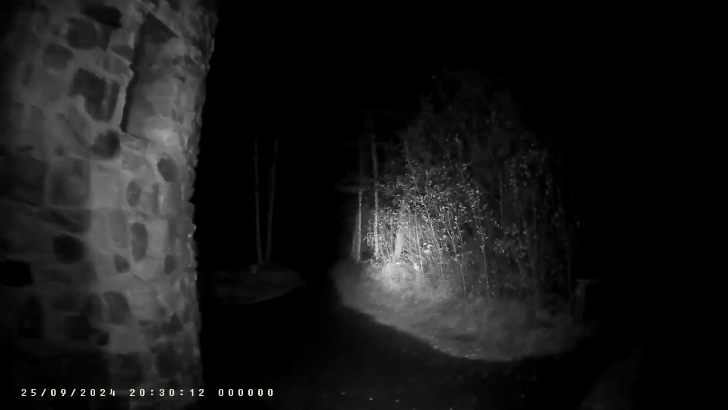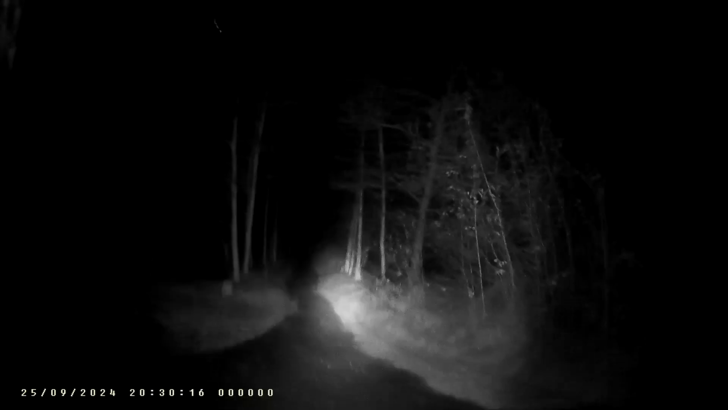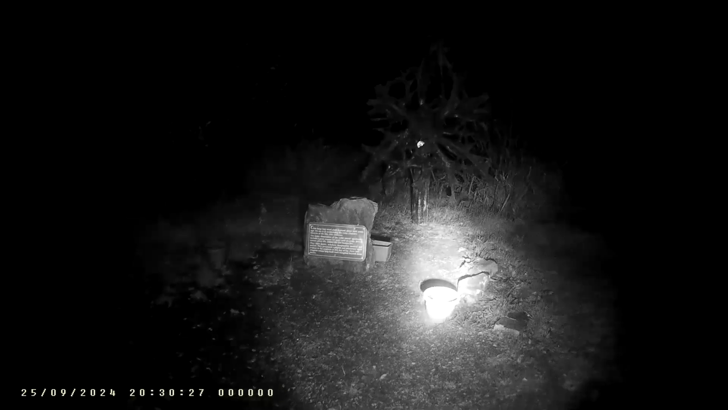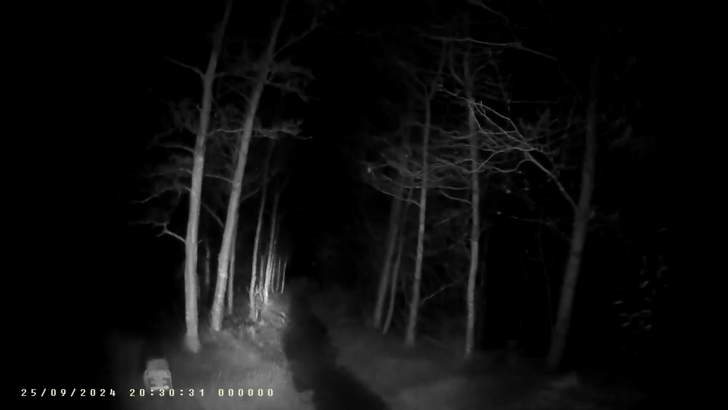Where's the other garden? The garden is in the middle of it. Did I pass the turn? That's the big root of an oak tree. I think it was dug up here on site, like.